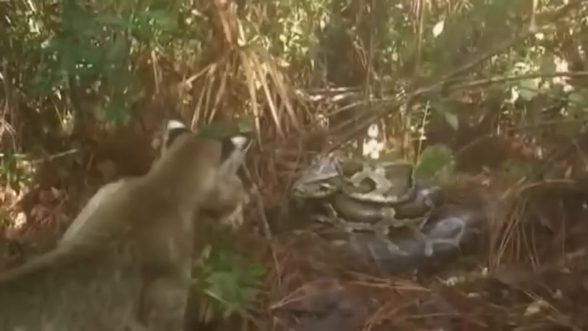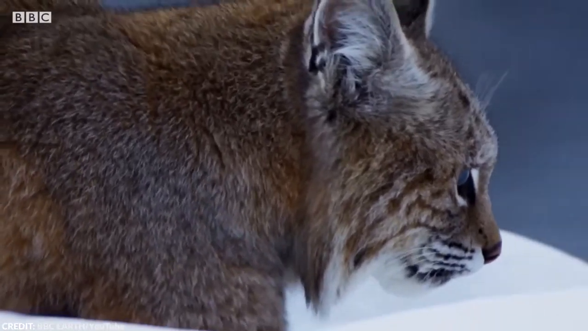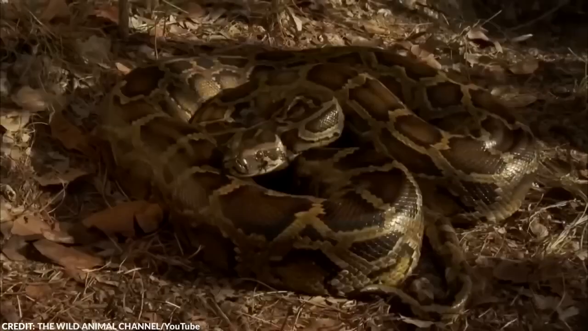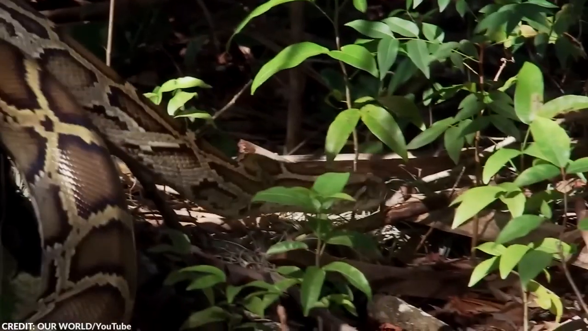Number 12. First ever footage of bobcat finding Burmese python nest. When 2 fearsome predators go head-to-head, there's no saying what could happen. A bobcat versus a python. Who would win in a fight? Since we're simply an audience watching a series of trail cam videos, we might find something like this exciting and entertaining. We can only imagine how intense the conflict actually was for these 2 animals when they met in the